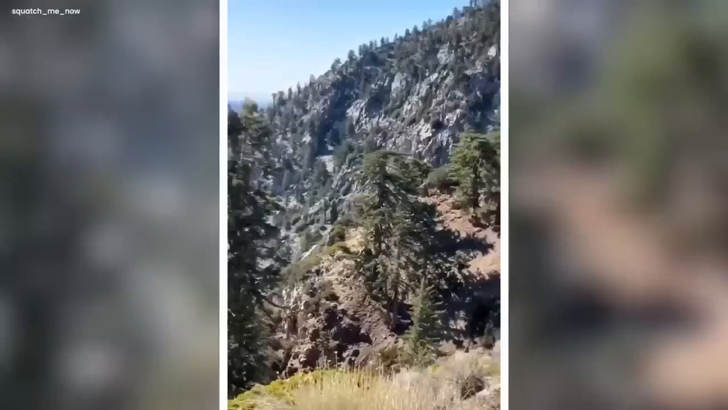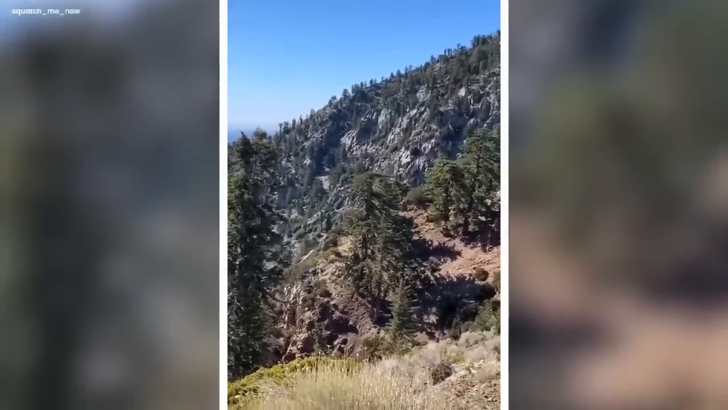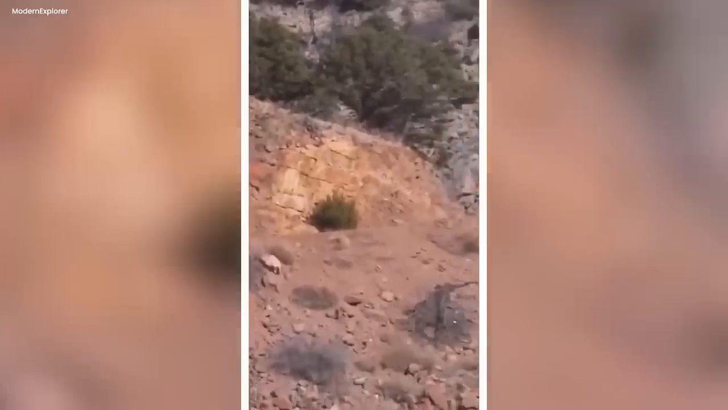Hikers in the mountains. In the quiet woods, a hiker stopped on the path, looking at something strange. Up in a tree, peeping through the leaves, the hiker saw a busy cameraman below. I look up, and there's this dude walking up on the road. The hiker's eyes got big, and a confused face appeared.